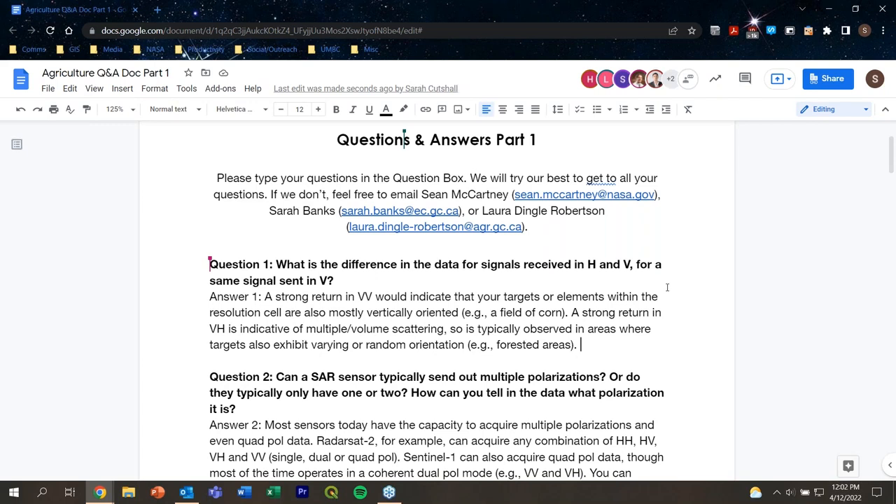Conversely, a strong return in the VH, that would be indicative of multiple or volume scattering. So that's something that we typically see for objects that have a random orientation as well. So if you think about the branches and leaves and stems within a forested area, those are all randomly oriented. And so we would see a strong VH return from that type of surface.